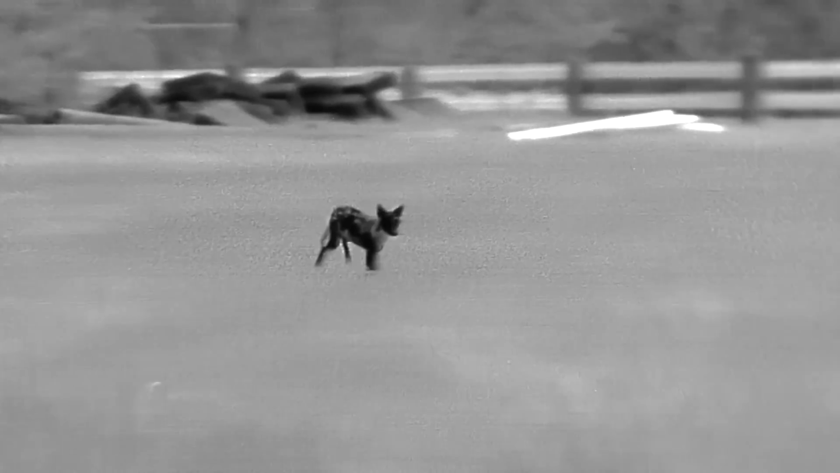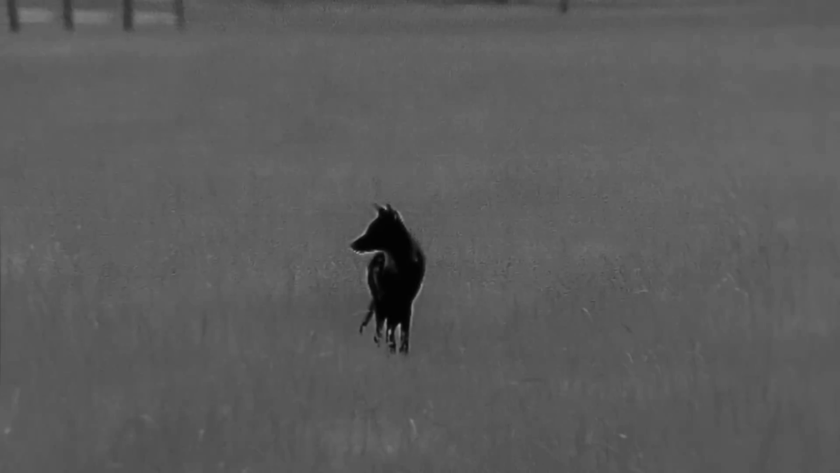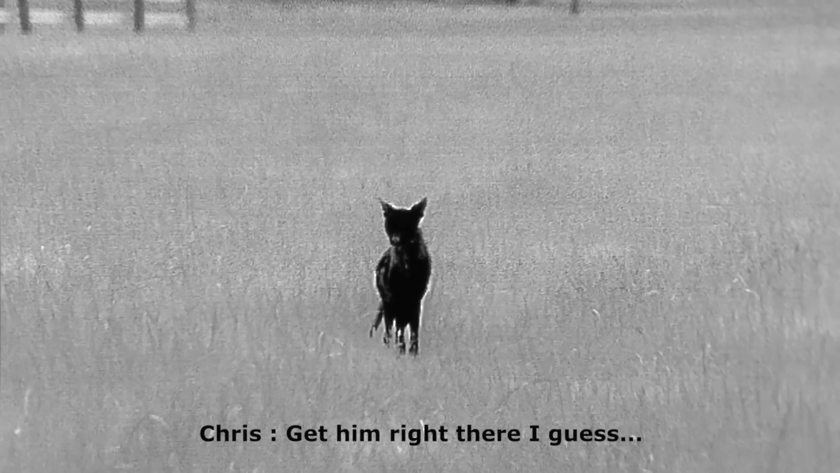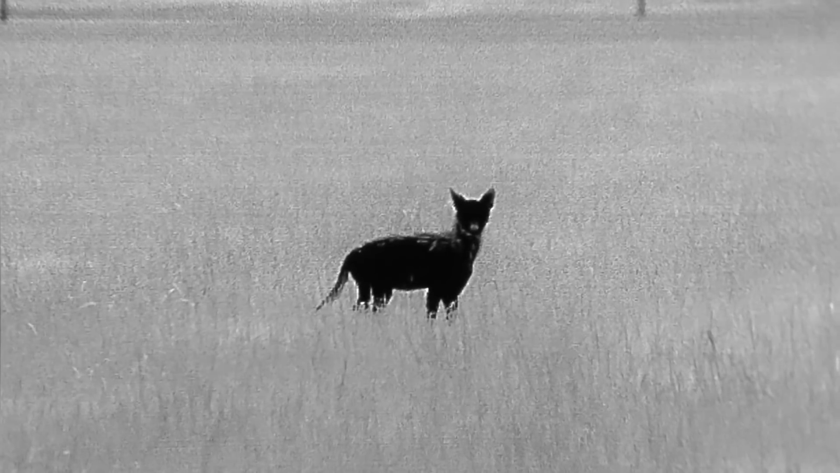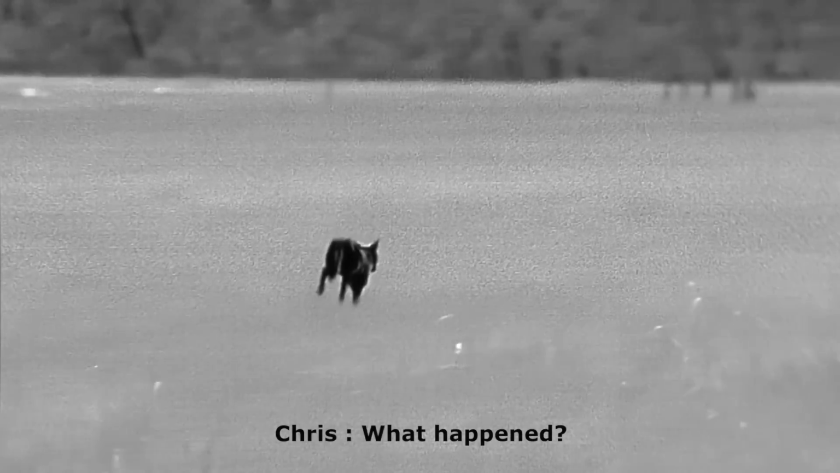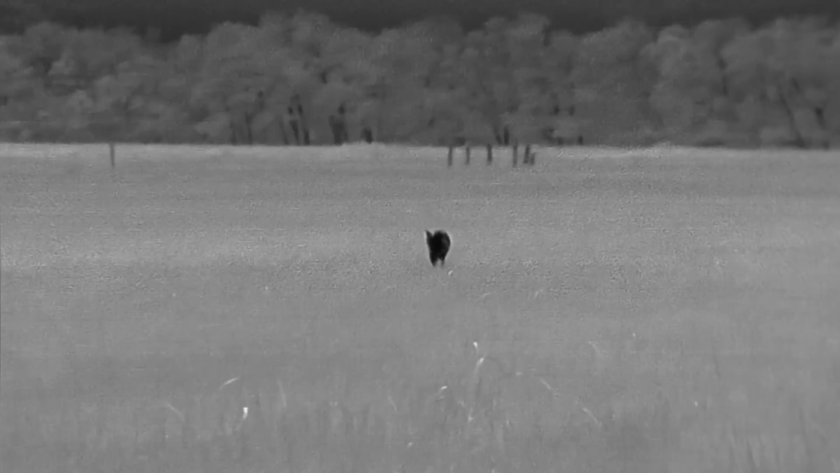Those are concrete slabs behind him, and I would grow to learn that was his domain. Every single time he made an appearance, it was in the exact same spot, right in front of that concrete, which happens to be less than 200 yards from my back doorstep. Get him right there, I guess. The click you just heard was a misfire that marked the beginning of a long string of crazy mishaps that ultimately led to his escape over and over.